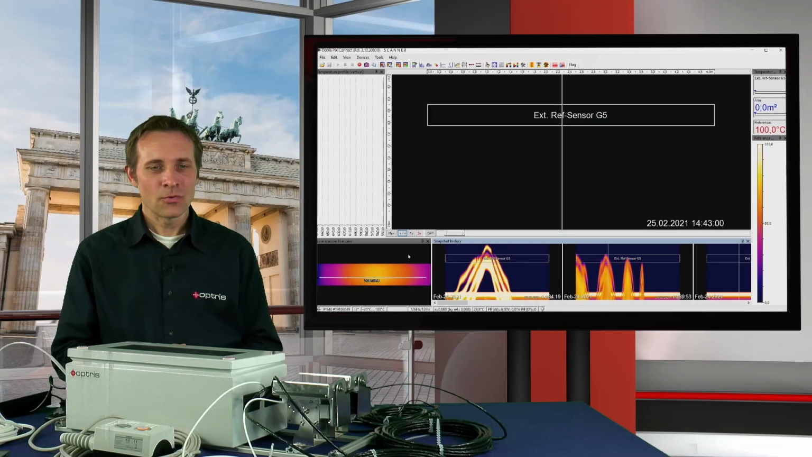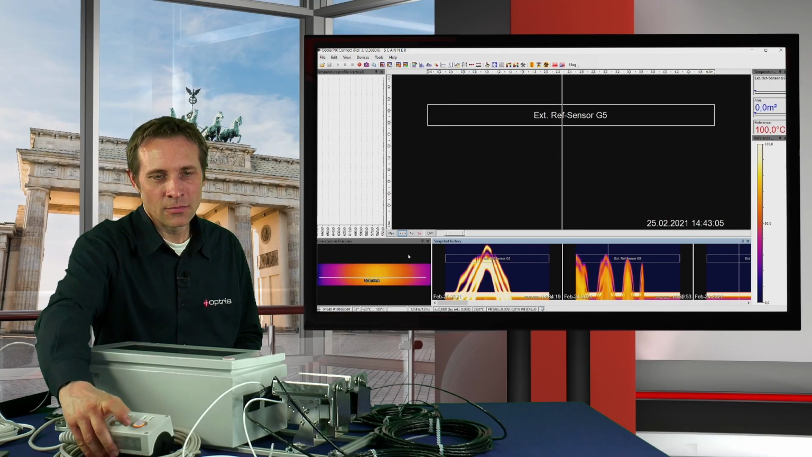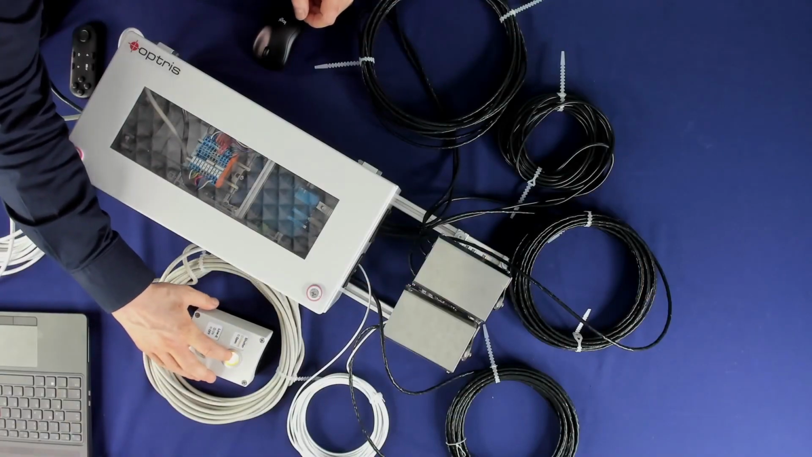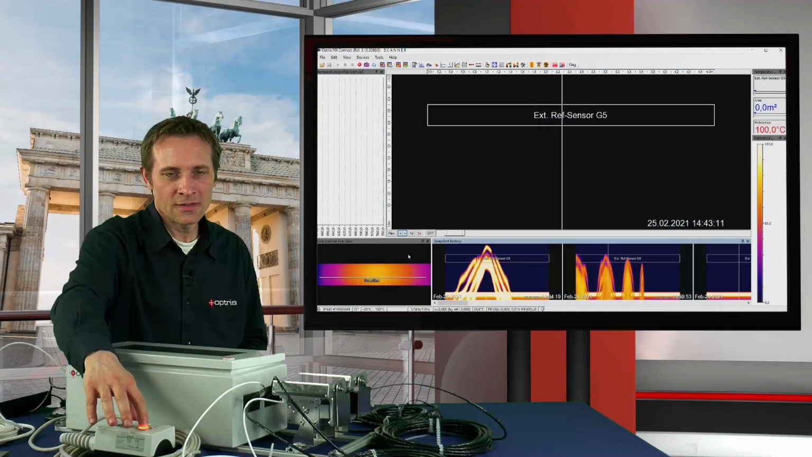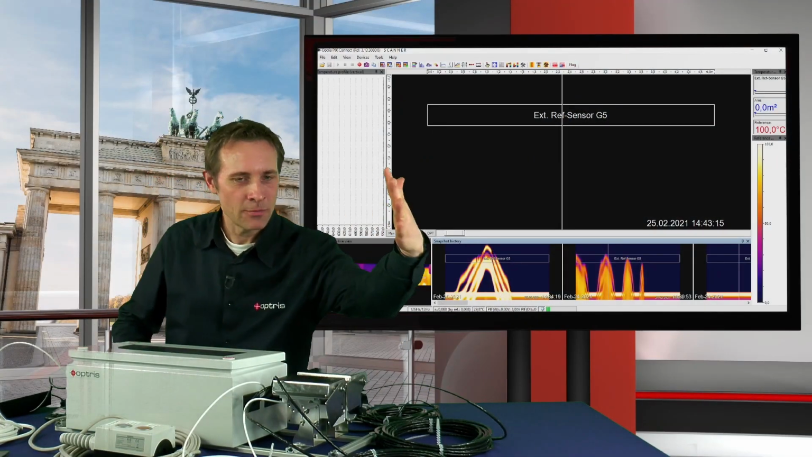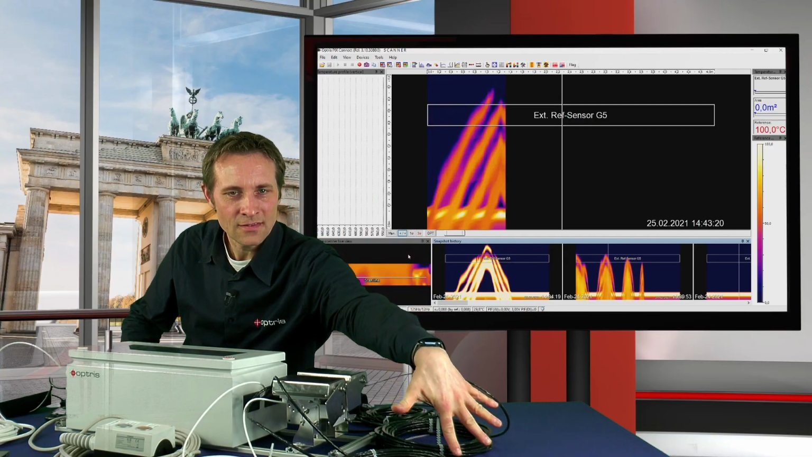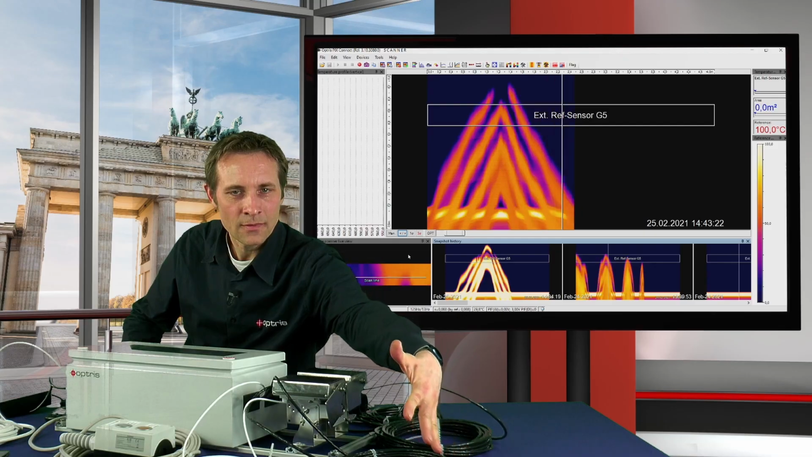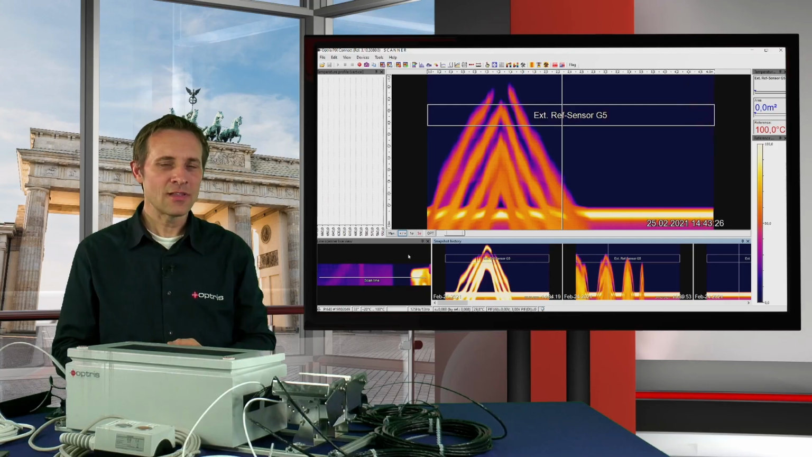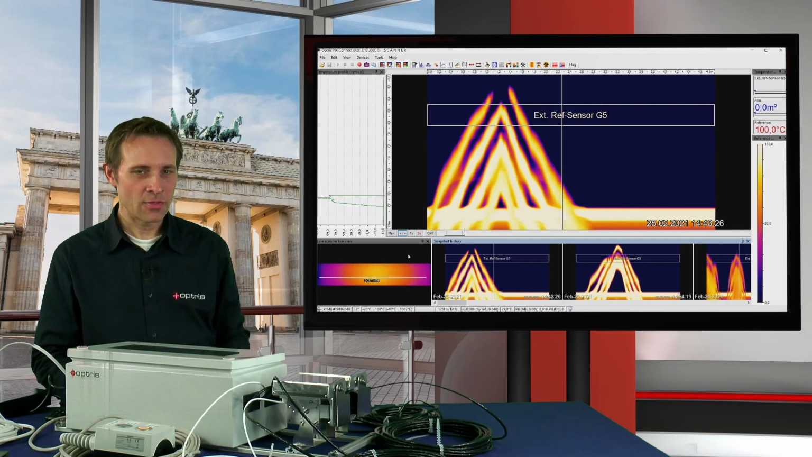Let's start with our line scan. As I told you before, you can push the yellow button on the remote control to start the line scan. We do this now, and you see the shutter opens. Now I'm using my hand in front of the camera to do the line scan. What you see here is the line scan, and after the line scan the shutter closes immediately. The line scan is done.